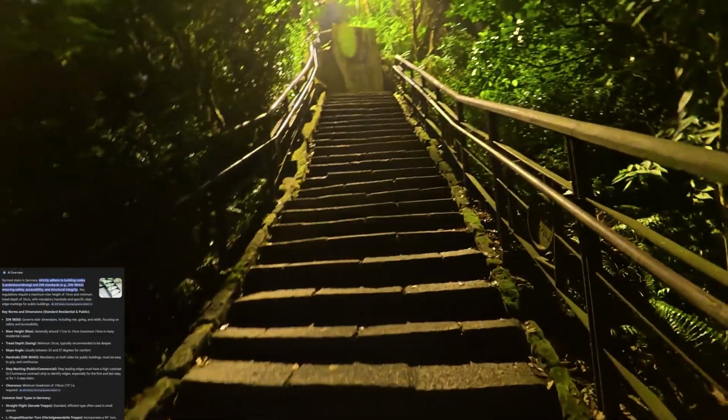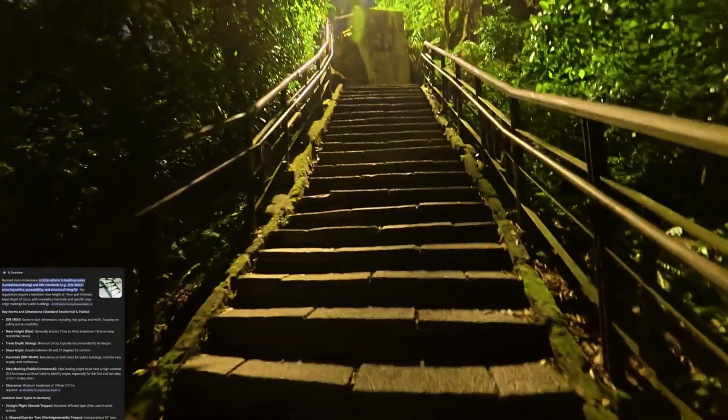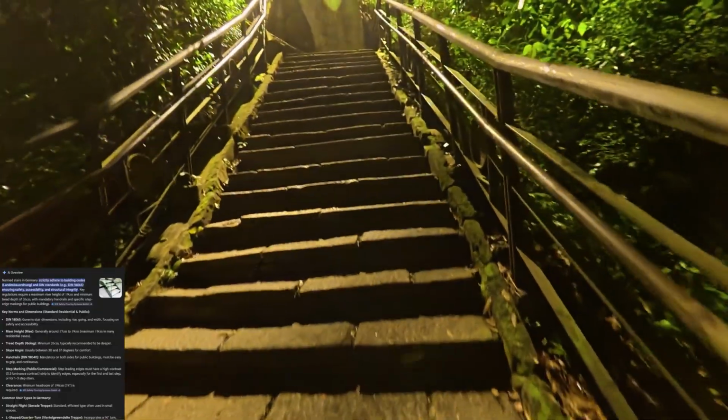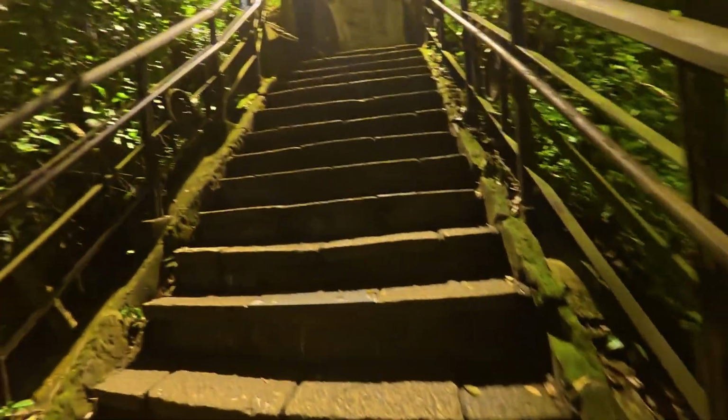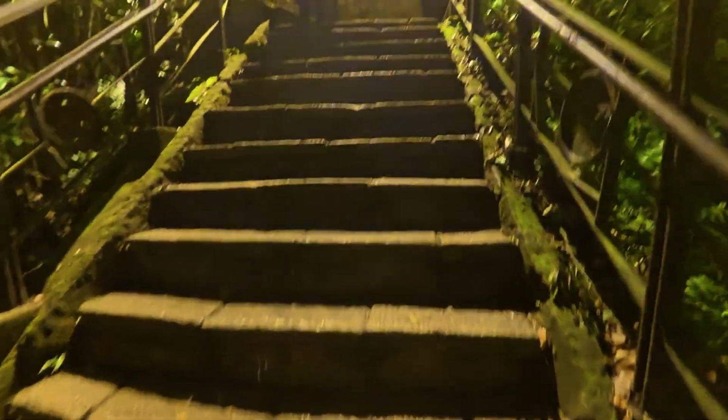This is the second viewpoint I'm heading to right now, because there were so many people at the first one, and I didn't want to wear my helmet in front of so many people. It's so weird.